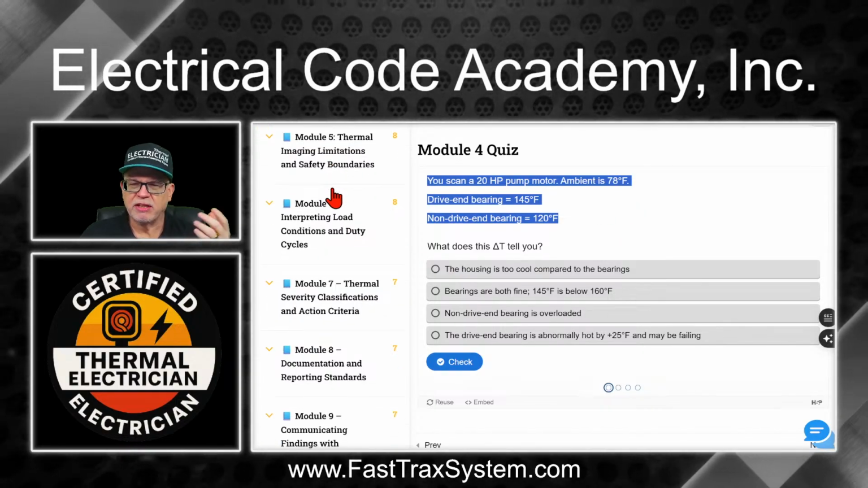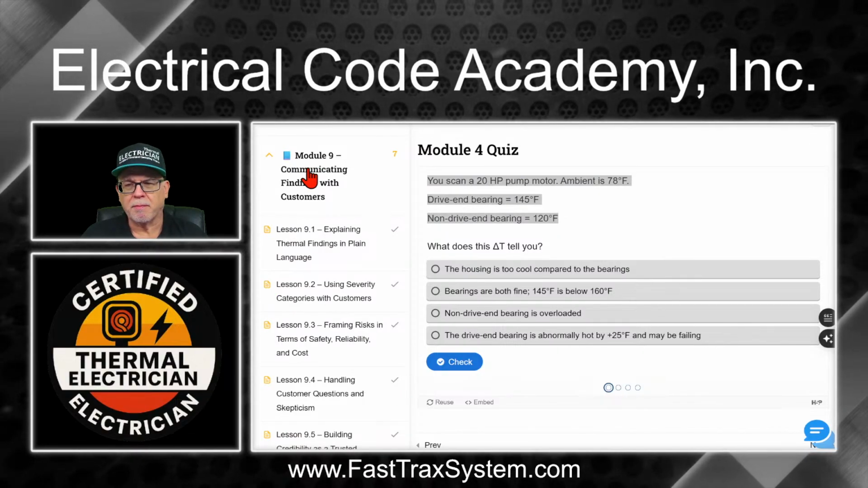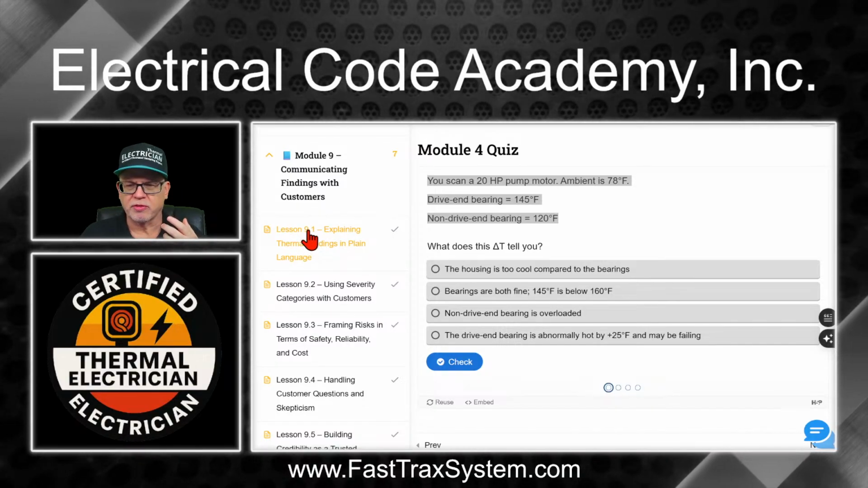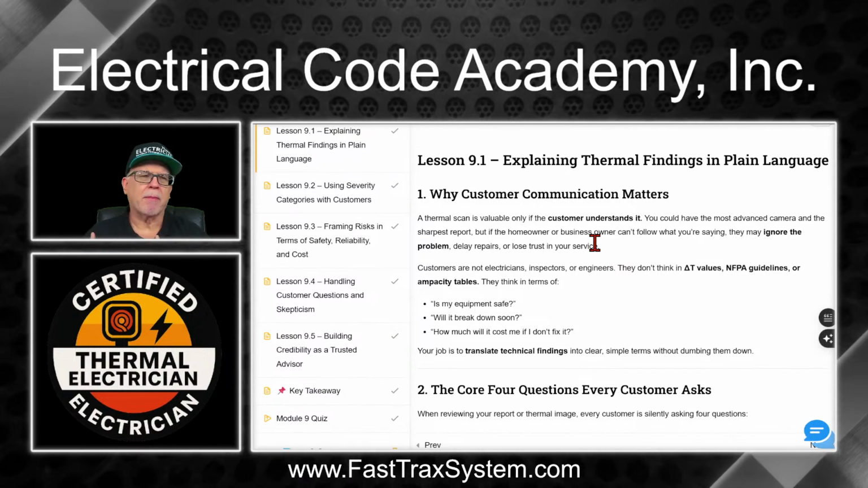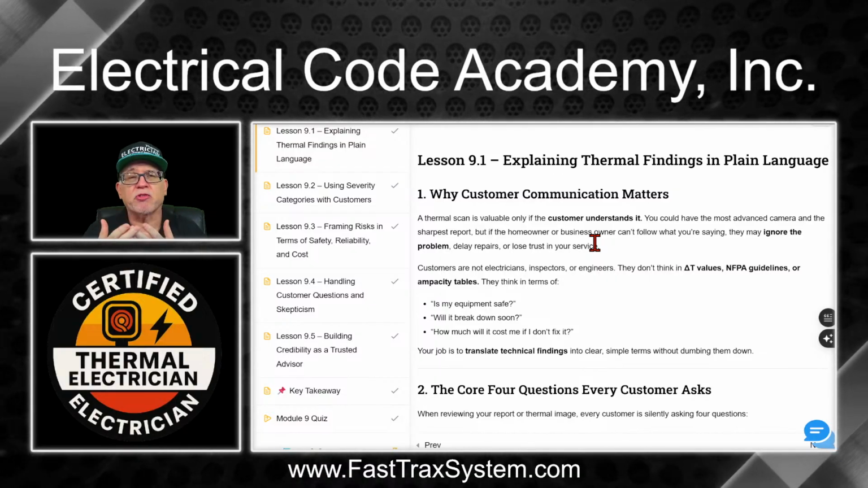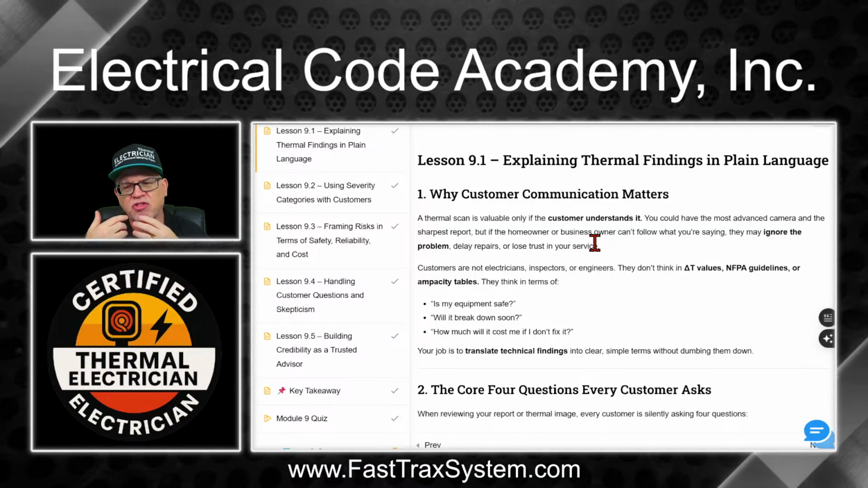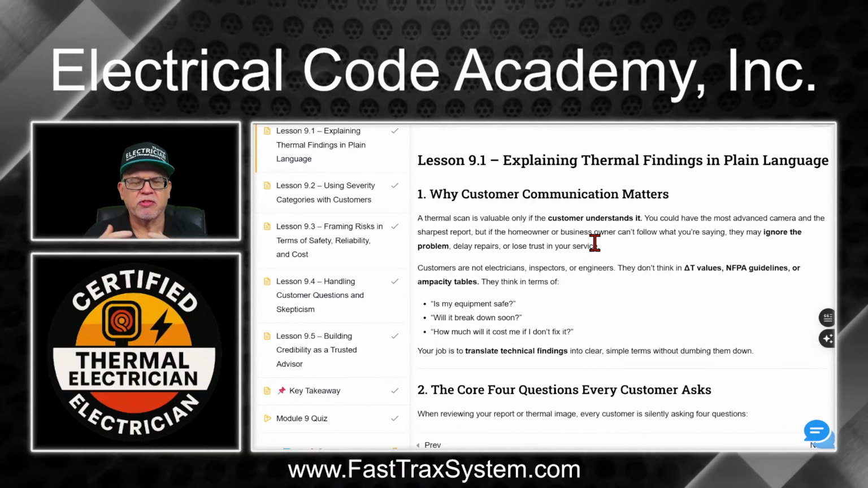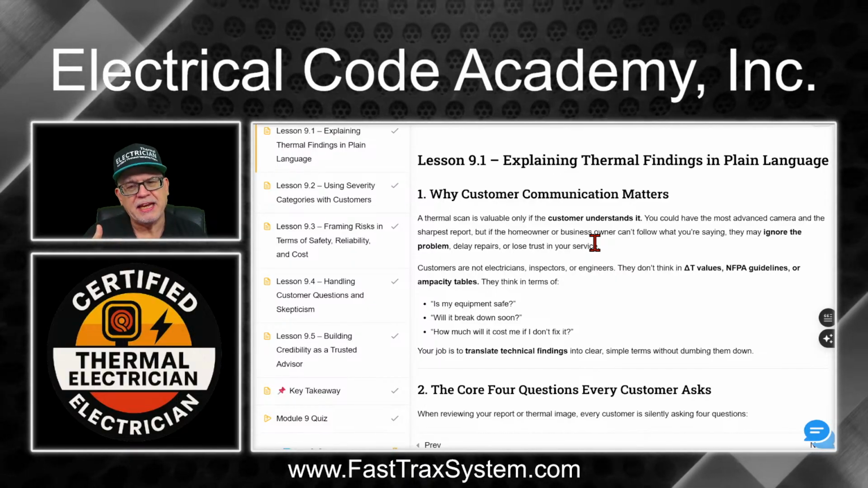Okay. So again, you can see all these modules, but one of the key things that we do is, for example, module 9. And module 9 is talking about communicating the findings with your customer. That's one of the big hurdles that people have with thermal imaging, is they don't properly convey the information to their customer in a right way, because again, a picture's worth 1,000 words. But if you don't truly understand how to look at this image and share it and convey it in the right way, then you're only doing fear tactics. And we don't believe in that. We want to make sure that they truly understand the program, what they're getting, what they're seeing.